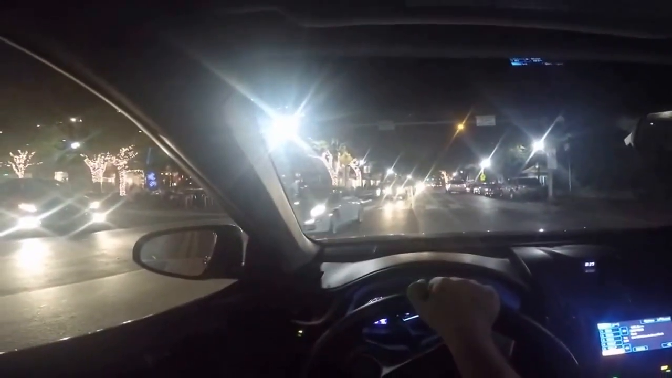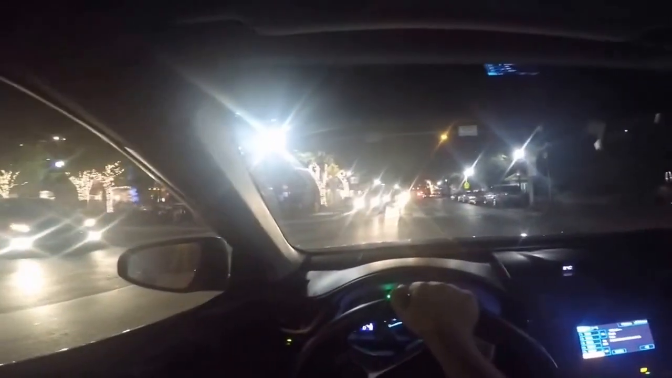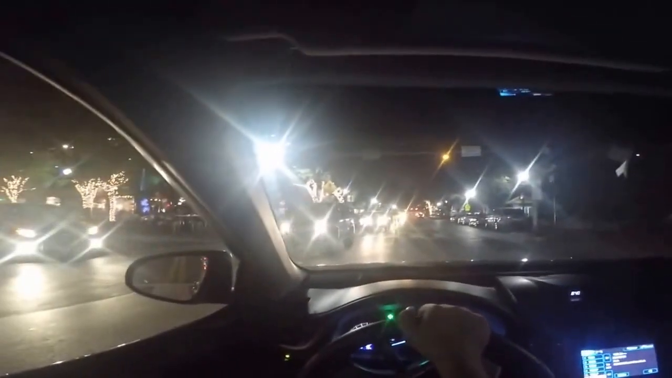Surprising amount of traffic. It's a lot of people. Surprised it's a Thursday night. A lot of traffic. 8 o'clock, 8:40 on a Thursday. Surprising.